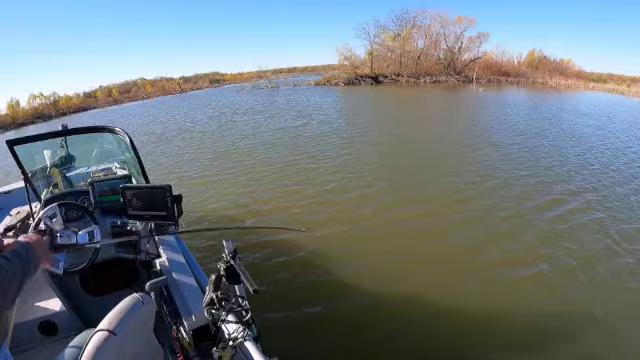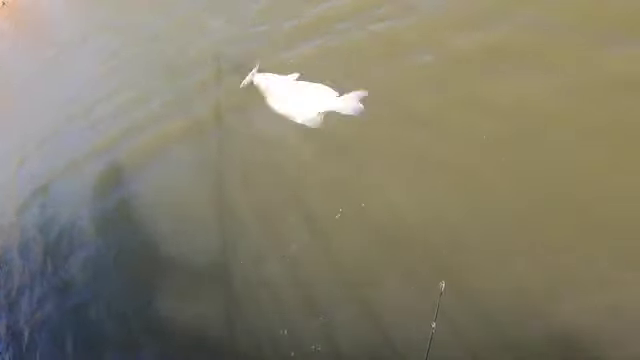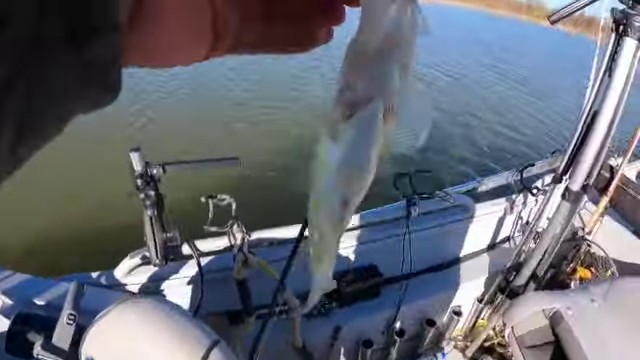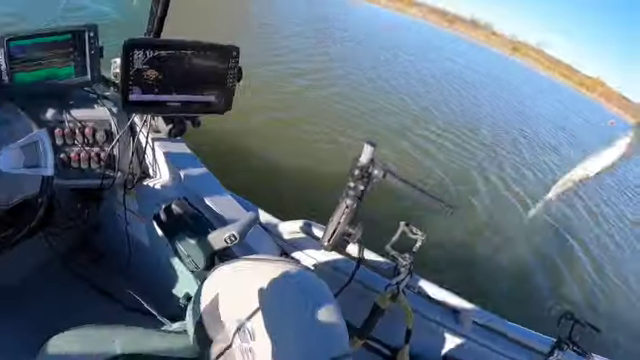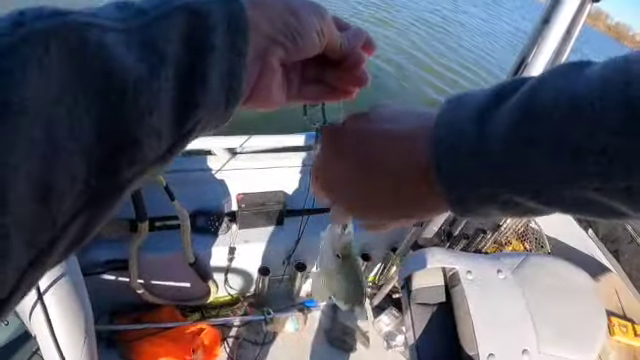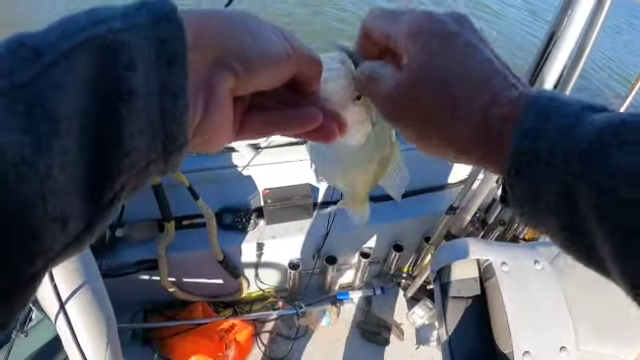Just like that. Another crappie. And another one. Garmin Livescope makes it so nice to be able to pinpoint the crappie and be able to put your bait right in front of their face.